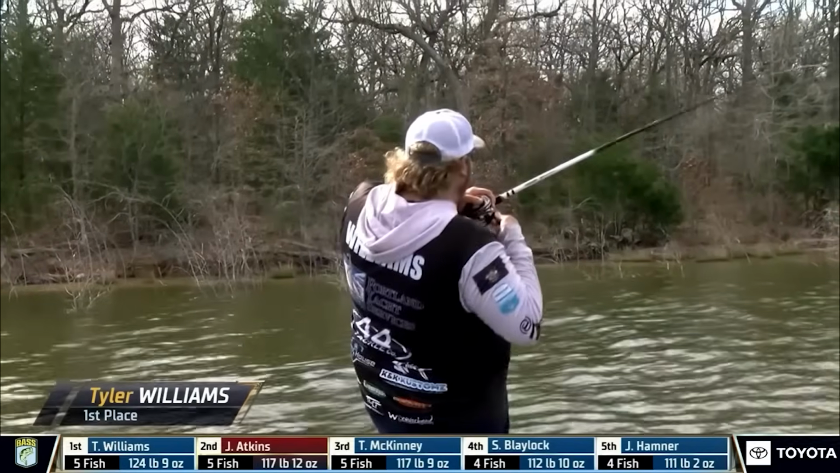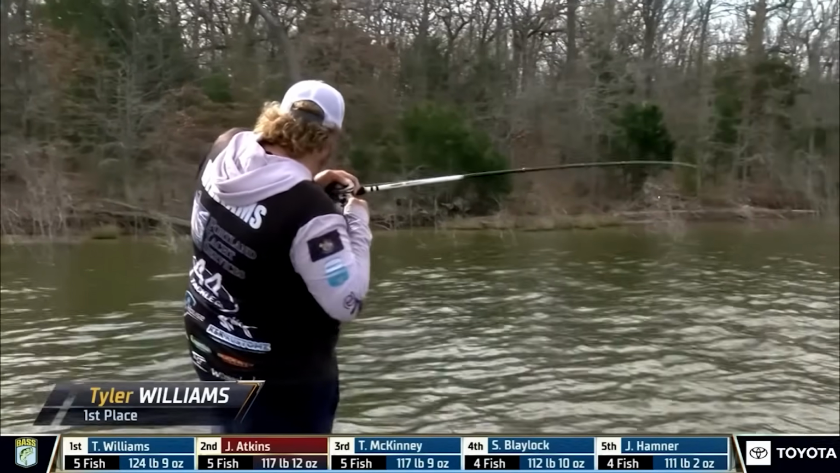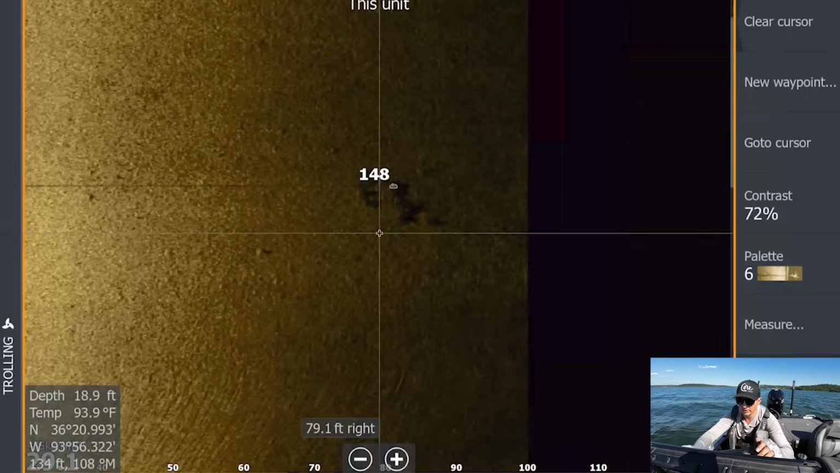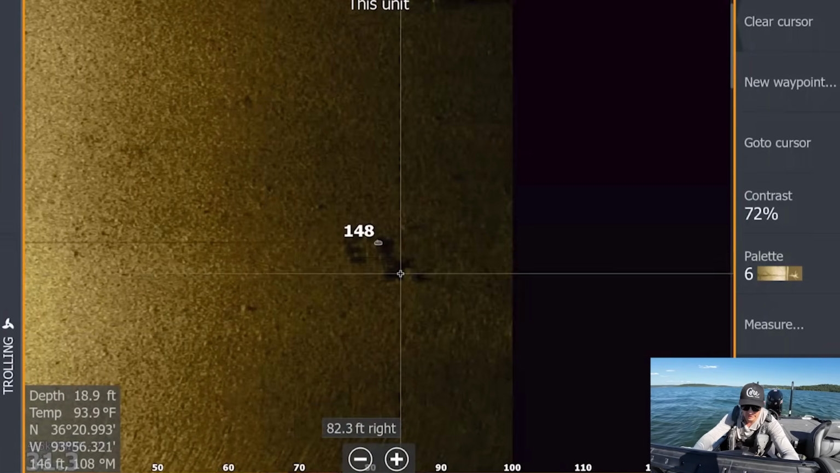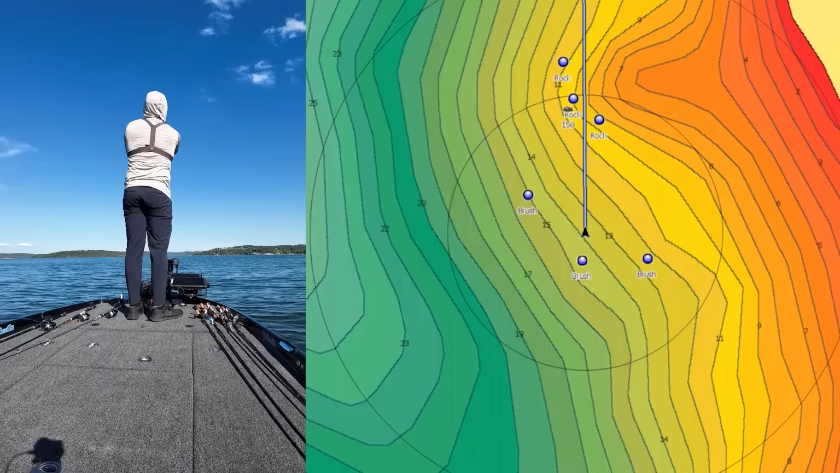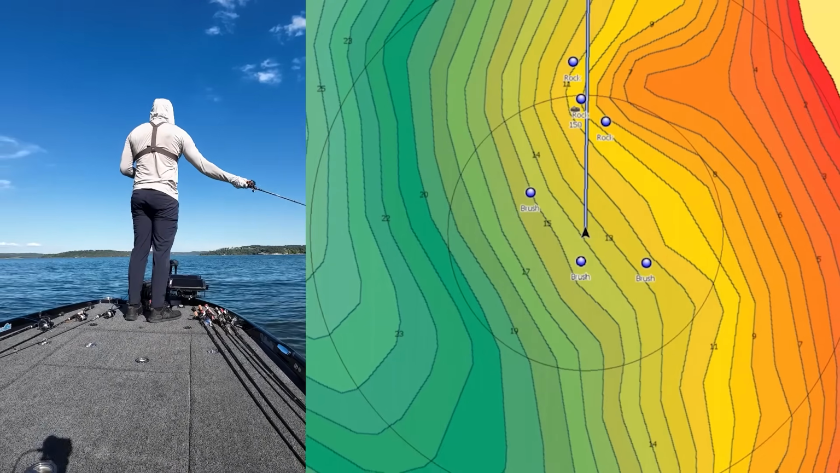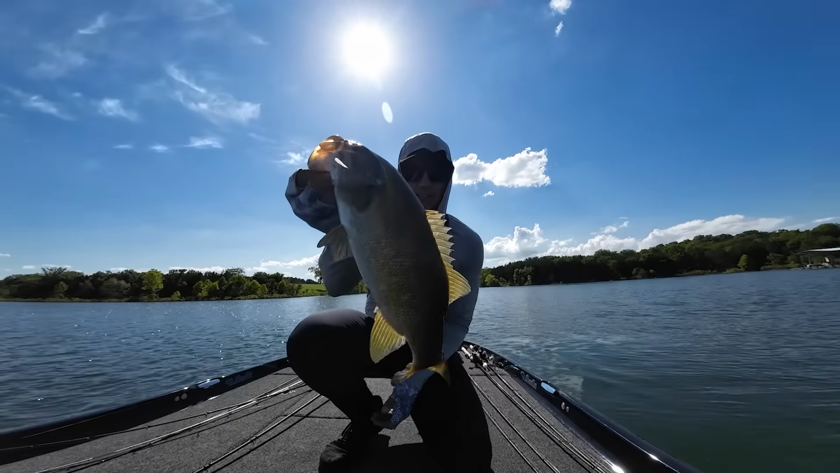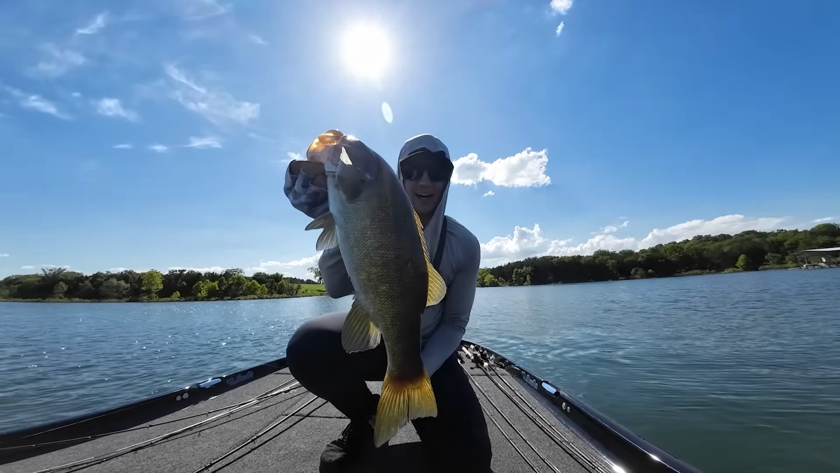One of these anglers is Tyler Williams on the Bassmaster Elite series. His main tool is a jig, and in this video I'm going to show you how you can identify these tiny pieces of isolated cover on traditional electronics, then target them with both mapping and forward-facing sonar to catch a lot of fish in areas that most anglers are overlooking. Let's get into it.